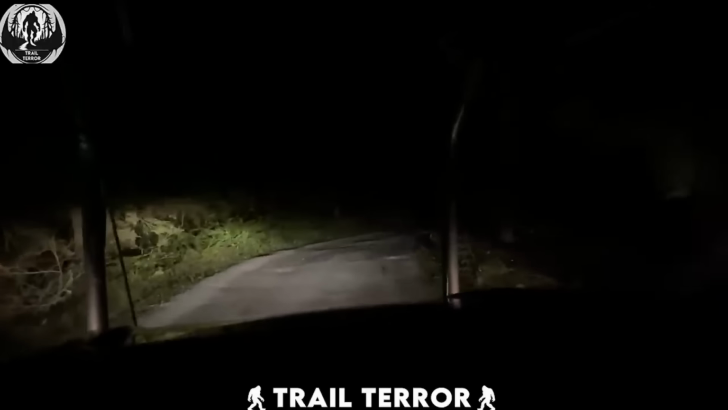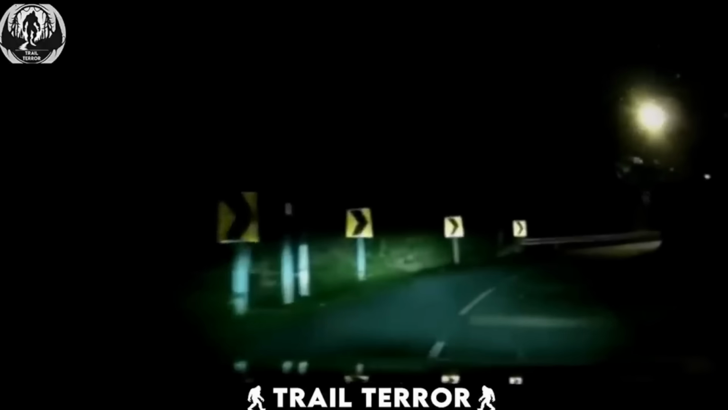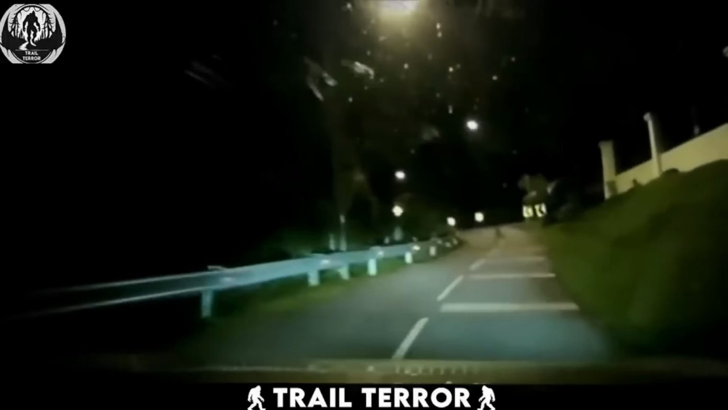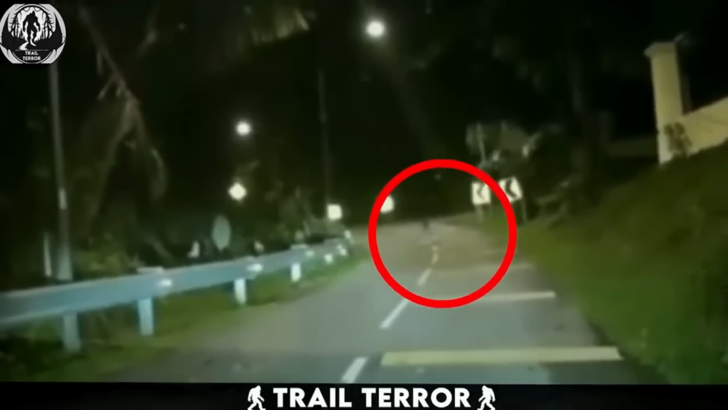Embarking on late-night drives down quiet roads can lead to encounters that defy explanation. Recently shared on Reddit, this video features a dashcam recording from a car, capturing a man's eerie drive to his night shift. Cruising along his usual desolate route, the driver comes face to face with something out of the ordinary, sitting right in the middle of the road.